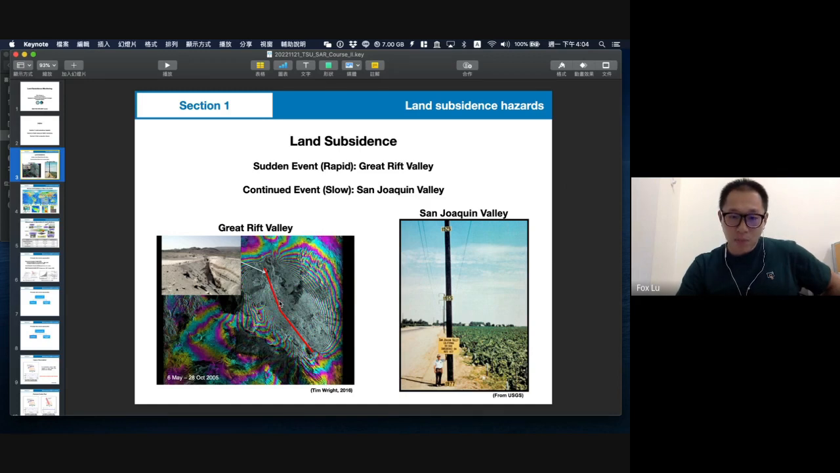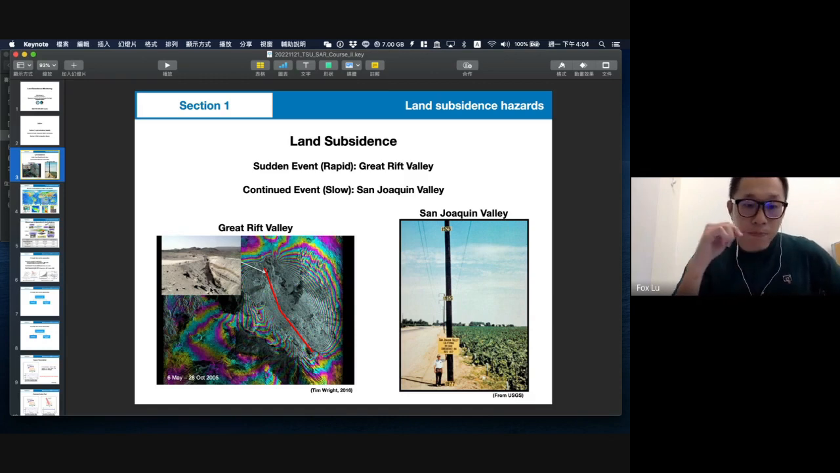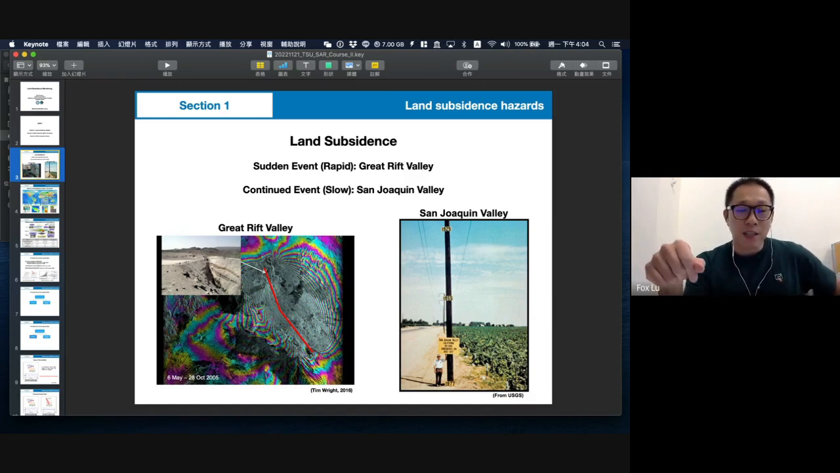They had a big earthquake, and because it is a normal fault, it caused land subsidence. The left corner shows field surface pictures of how the land broke and subsided. The right side is a very famous photo of land subsidence.